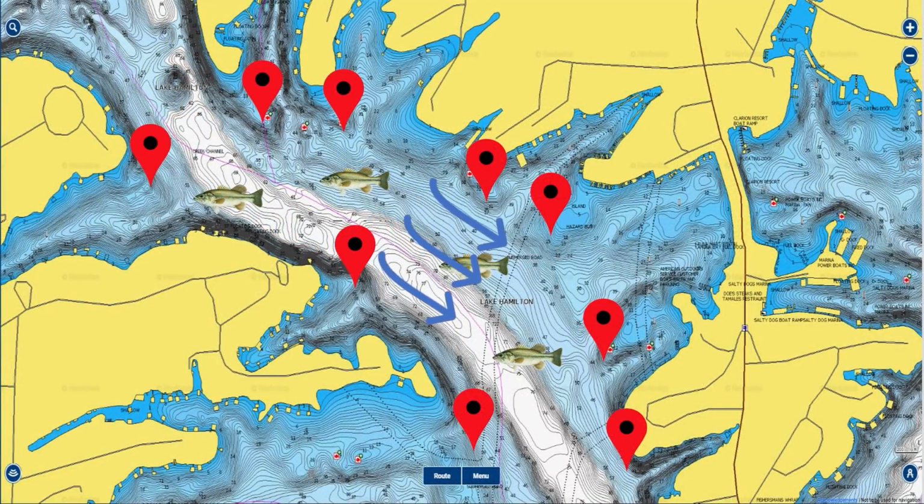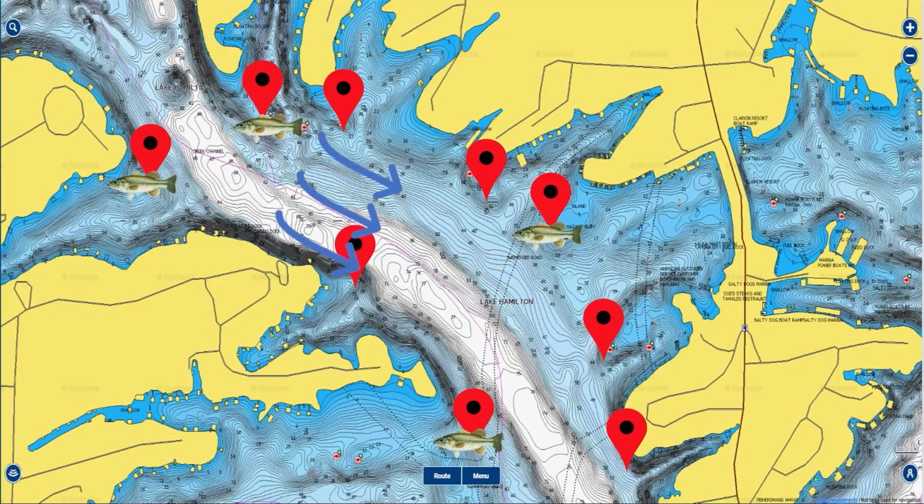And a lot of times what that current will do, again, is position those fish up out of the creek channels and out of the deeper water and pull them up onto offshore structure into the brush piles that are in shallower water. And for whatever reason, these fish were not pulling up. And so my assumption is that that current was just not flowing all day.